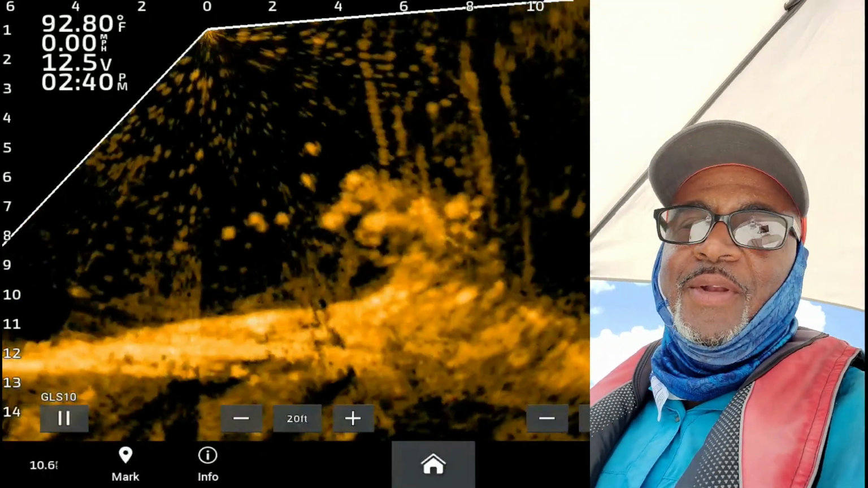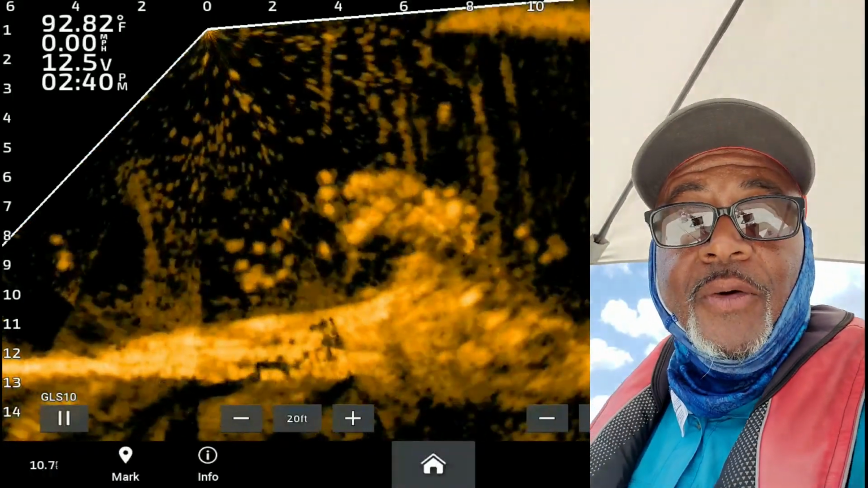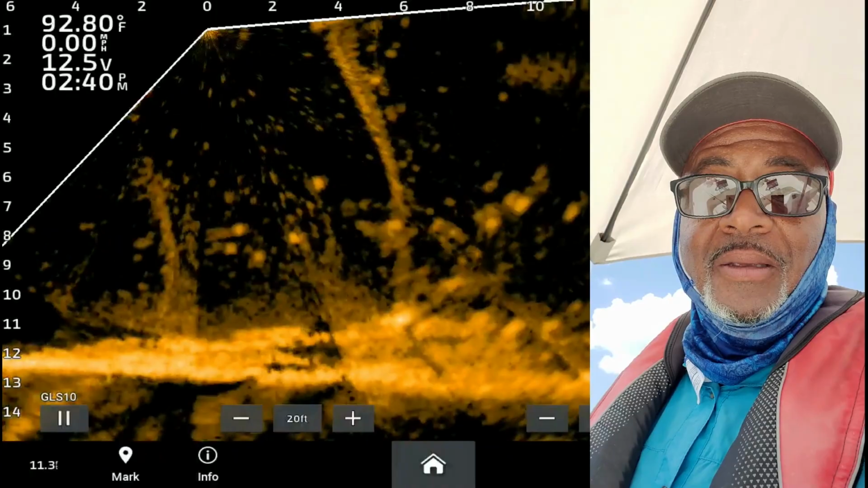Now, I wasn't planning on keeping no fish, but I know y'all seen that was a catfish. And just so you know, it wasn't just any kind of catfish. It's one of them ones that when they legal, they come home with me. Check this out.